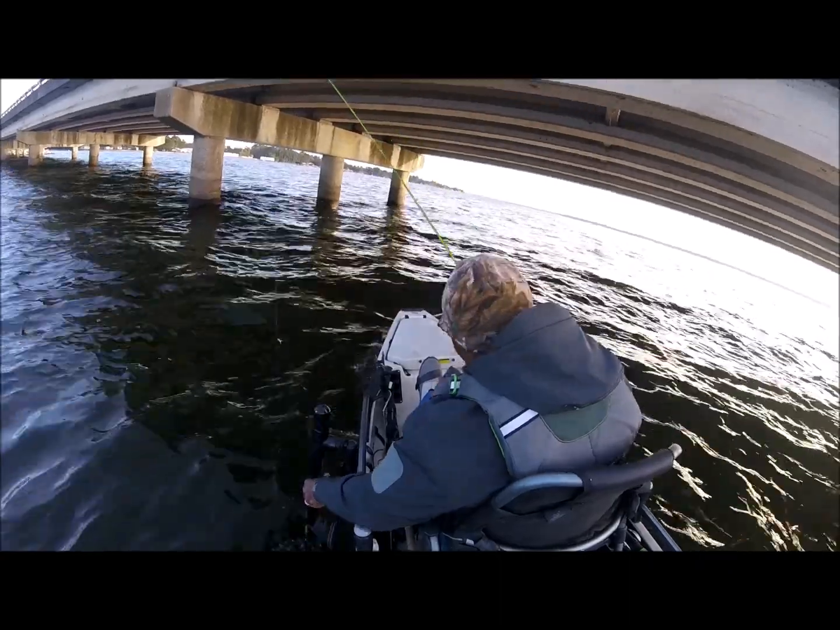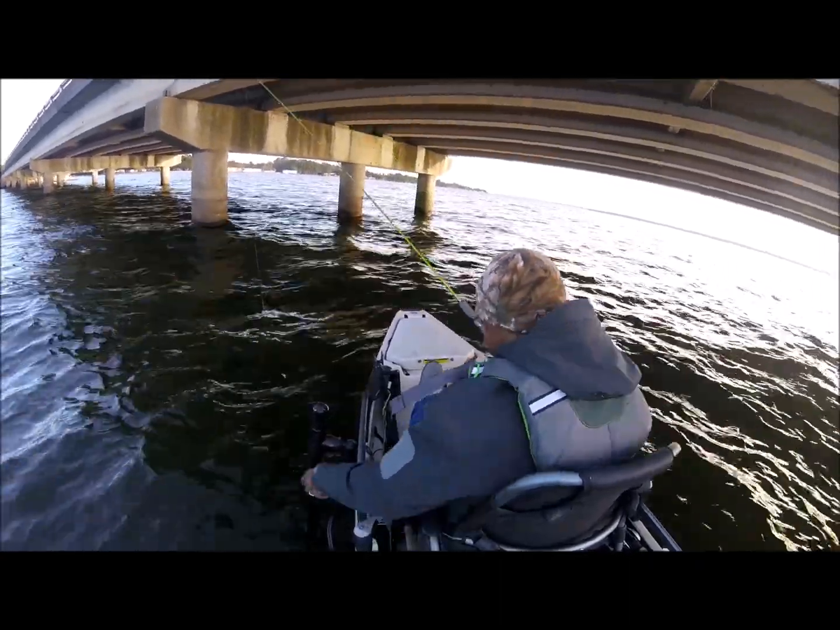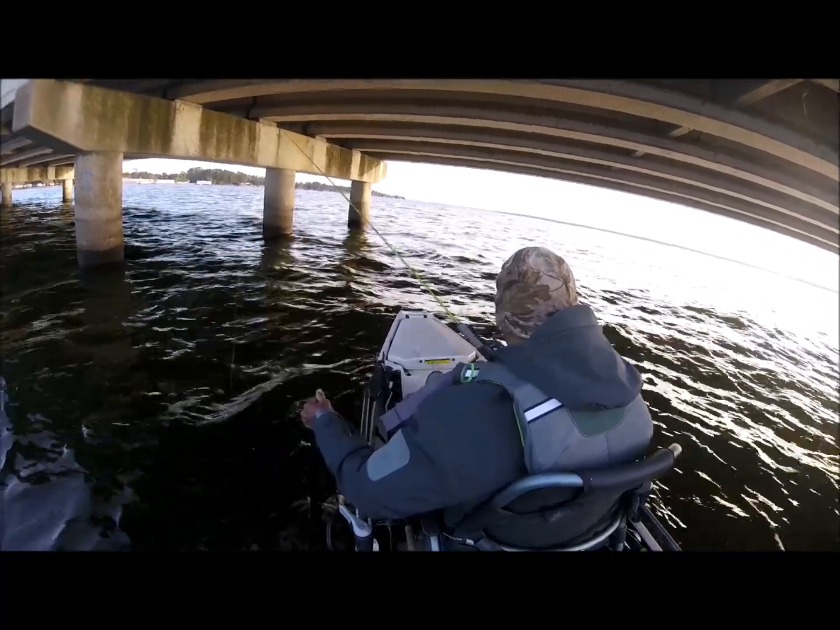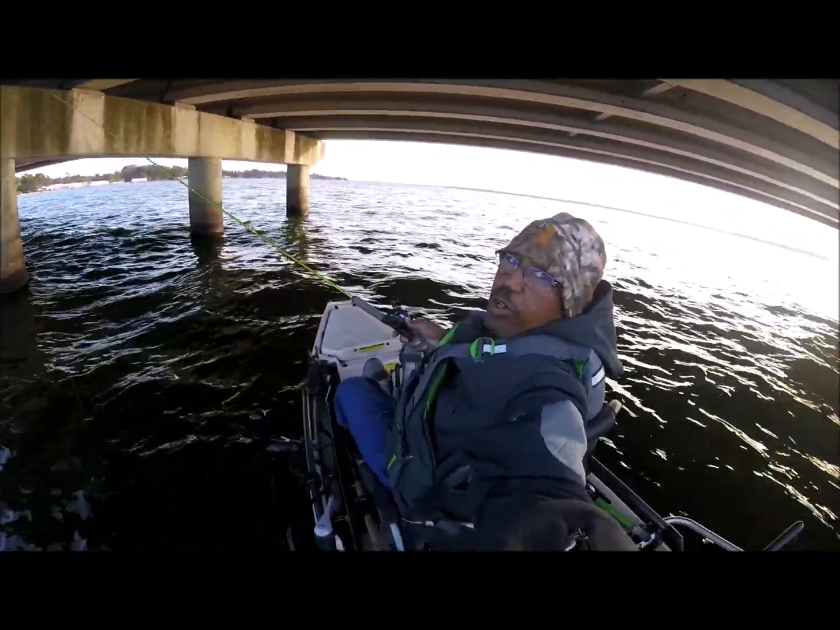23 feet of water, no fish are holding around. 18, 19, and 20 foot deep, that's where the fish are holding.